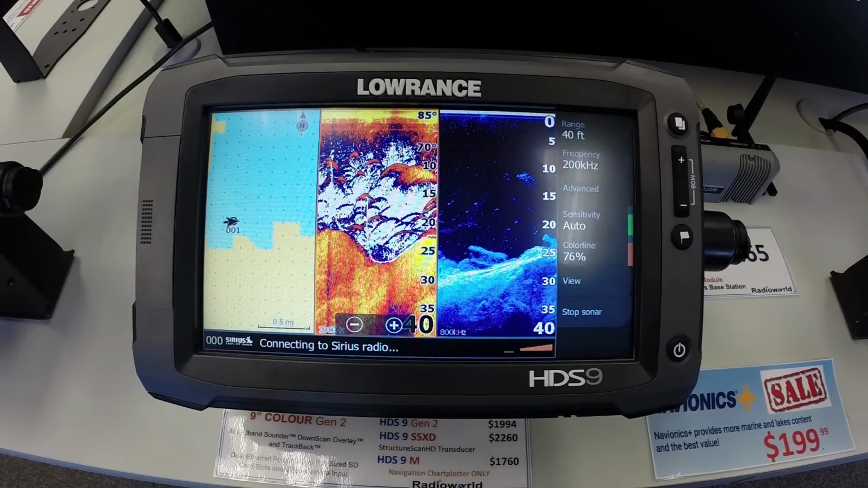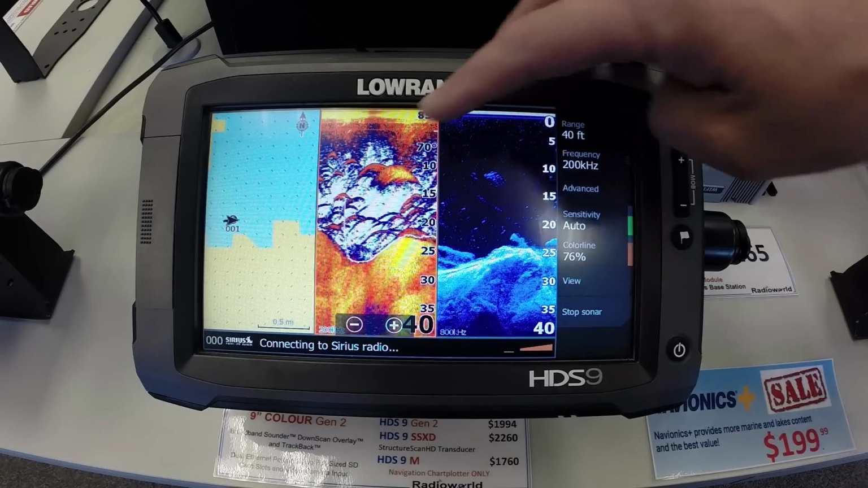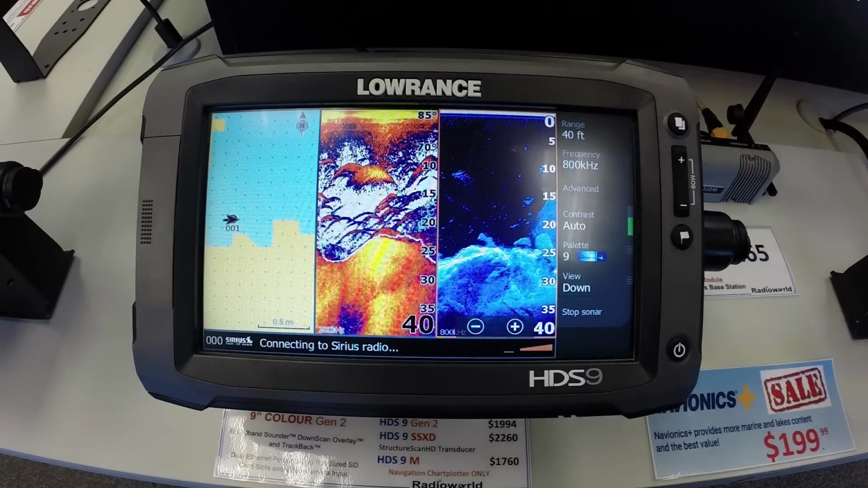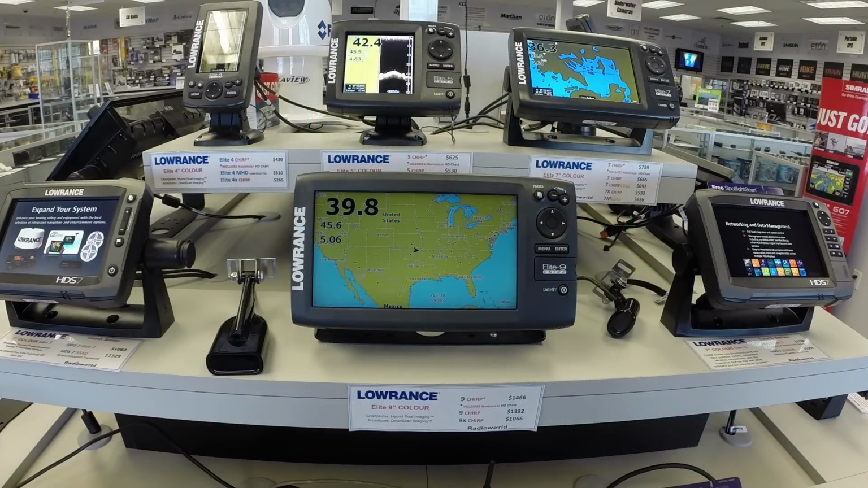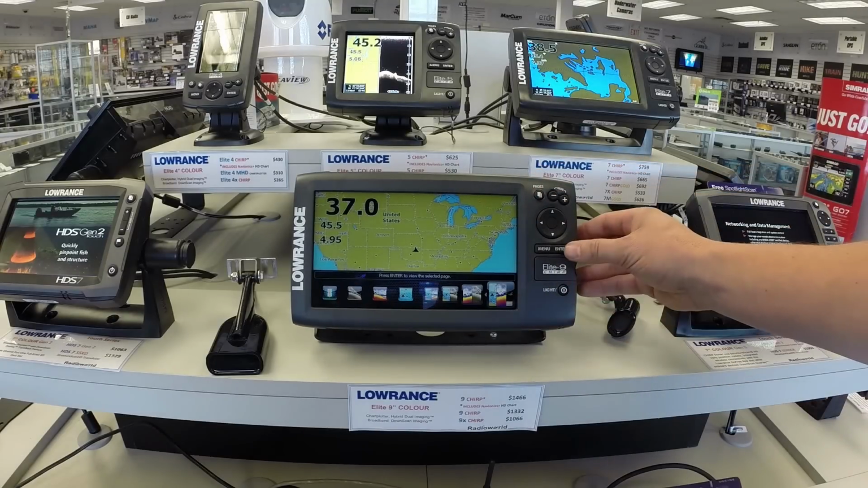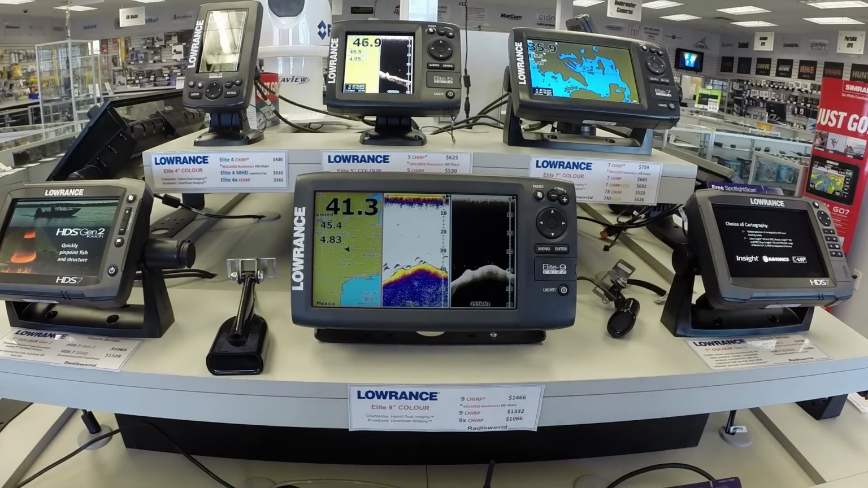So the real thing to keep in mind for settings on this, like the range we already talked about, and next is the frequency. So on the sonar I have that set to 200, on my down imaging I like to have that set to 800. Those are going to be the two frequencies that show you the most detail. So if you have one of the Elite units, that page is actually set in the presets here. You can hit Pages and actually scroll right over to the far right, hit Enter, and you got your GPS, fish finder, and down imaging.